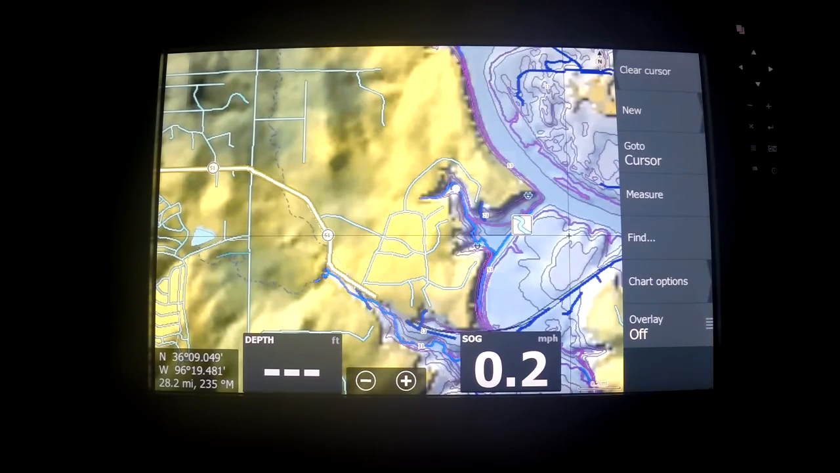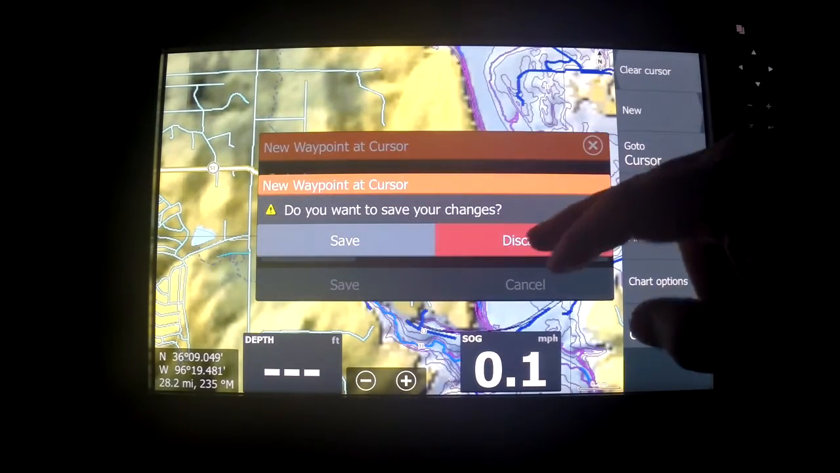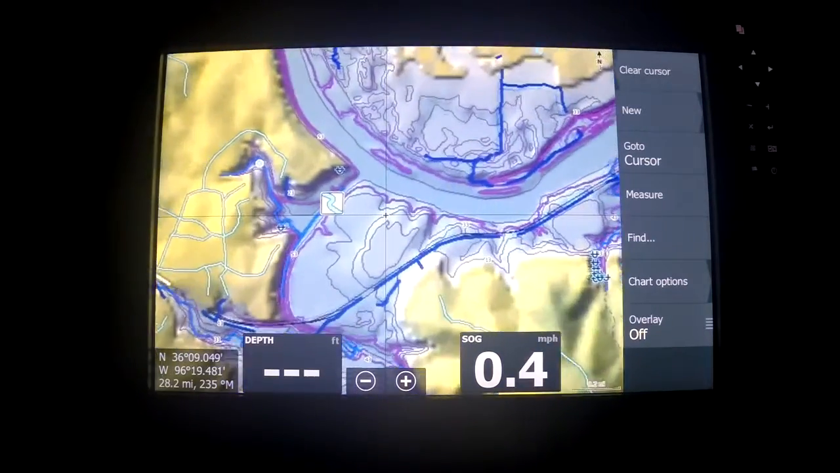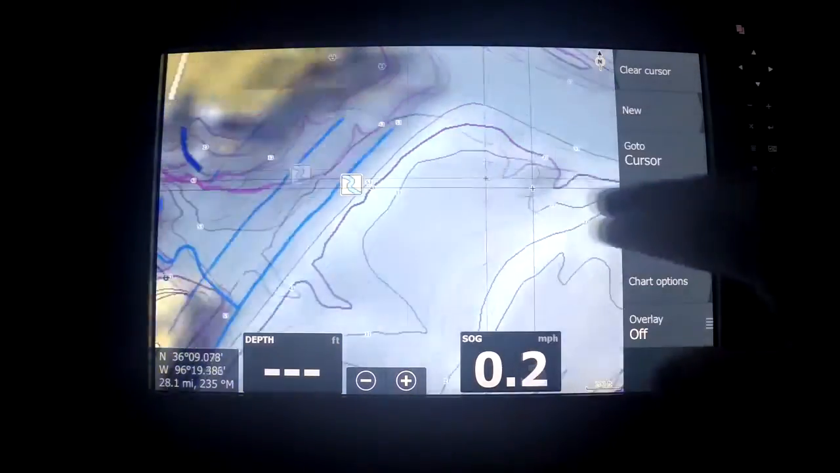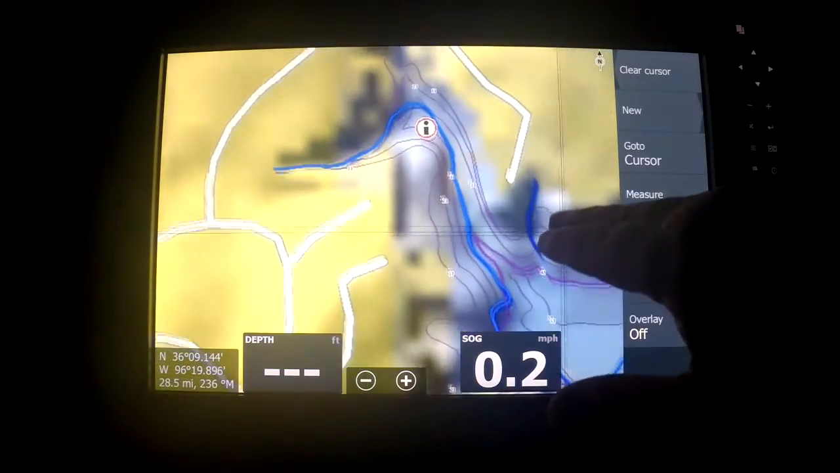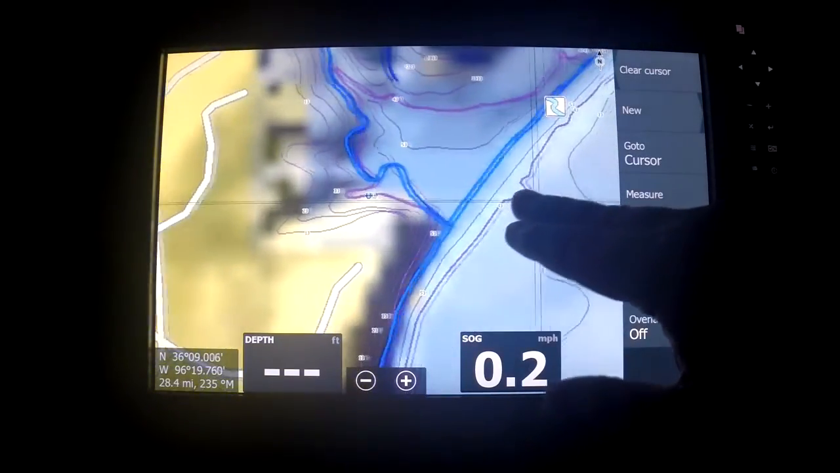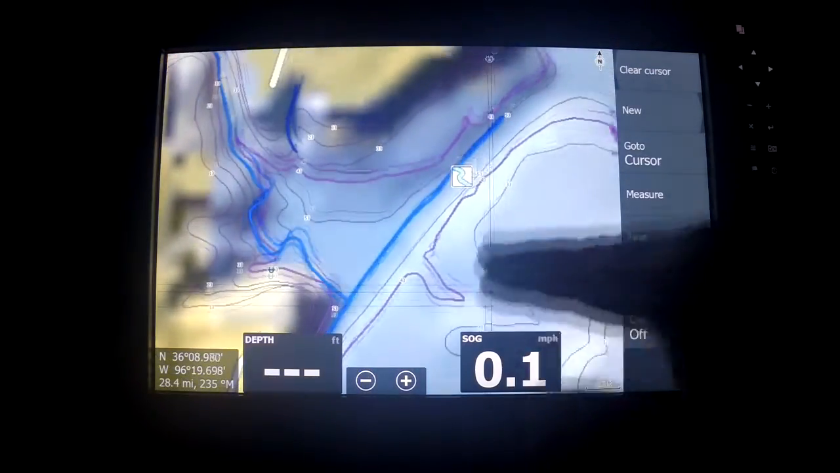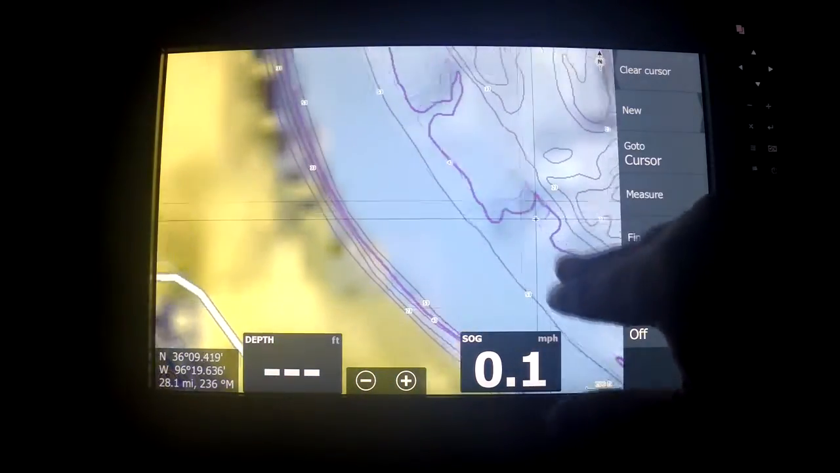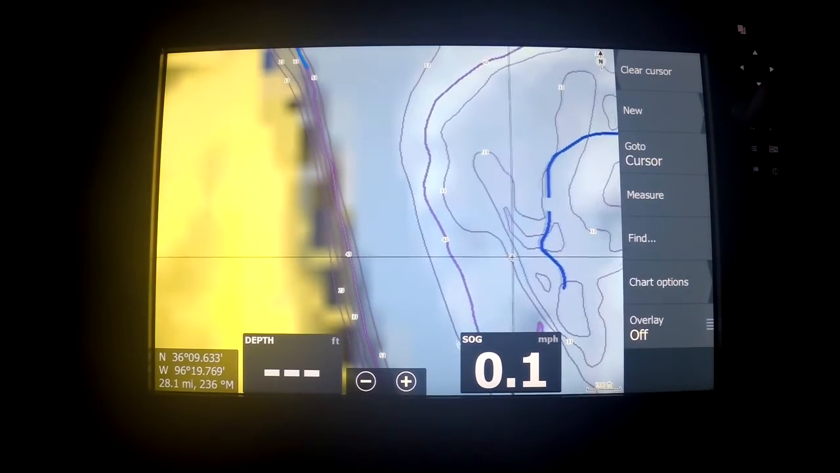You can look up in some of these creeks and some of these little pockets for spawning fish, or spawning areas that may look interesting to you. But it's just a wonderful way to maximize your fishing time when you get on the water, especially to a lake that you're unfamiliar with.